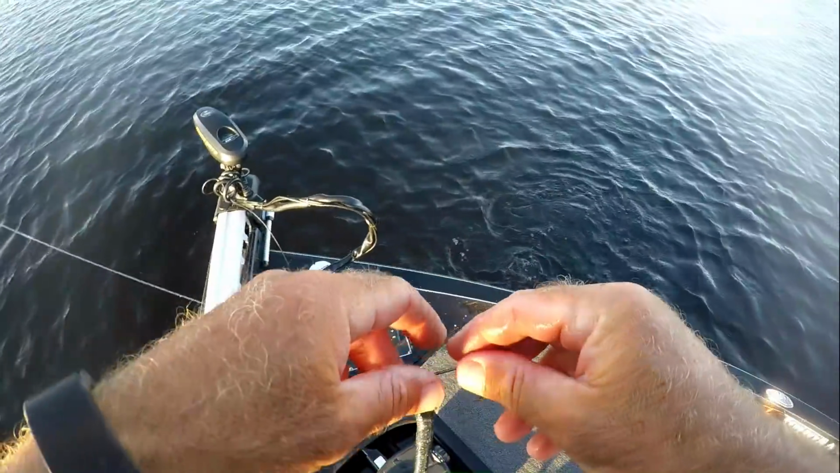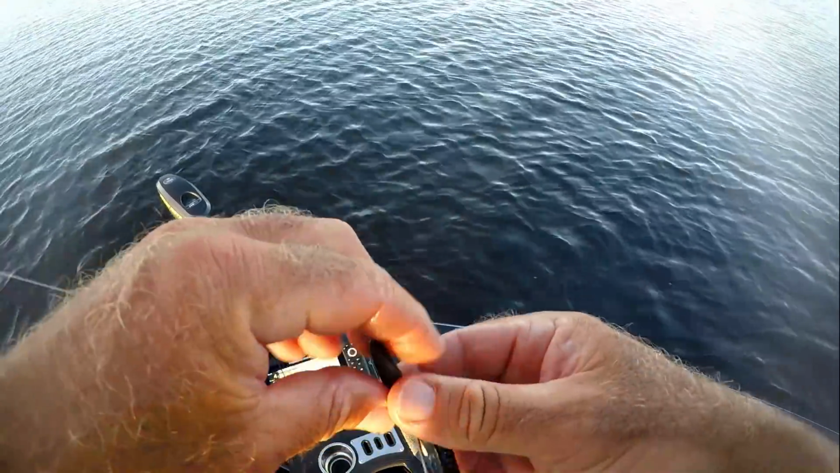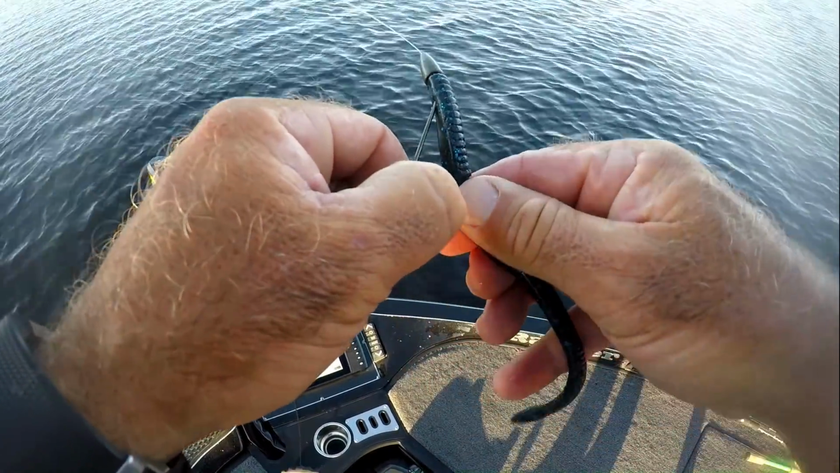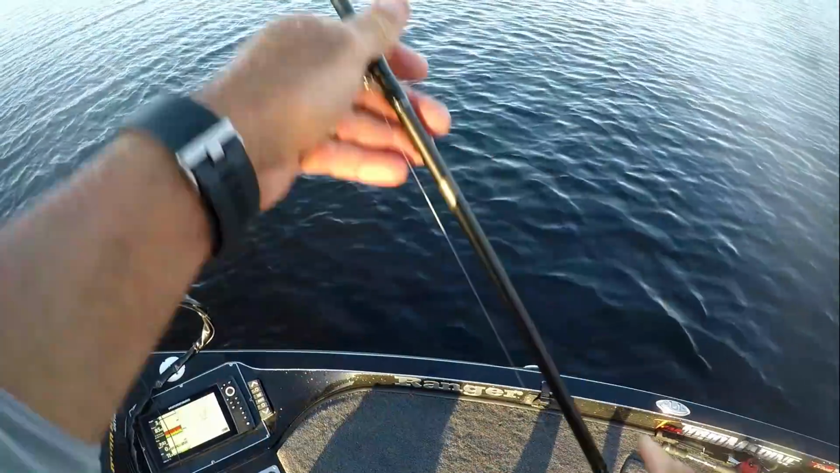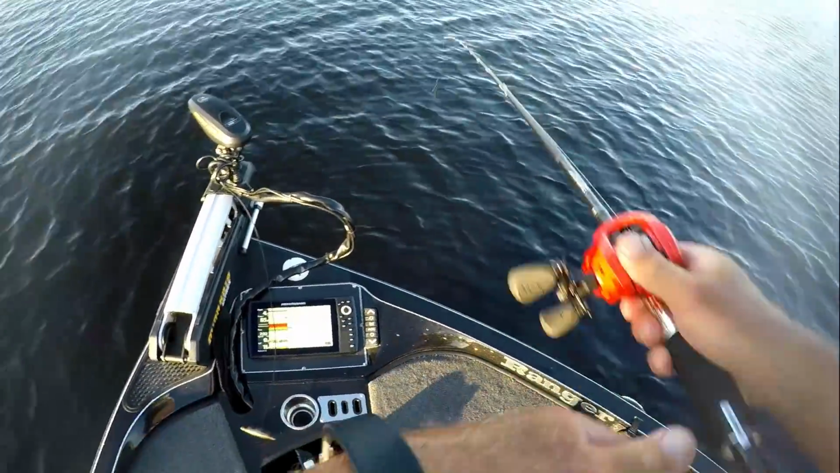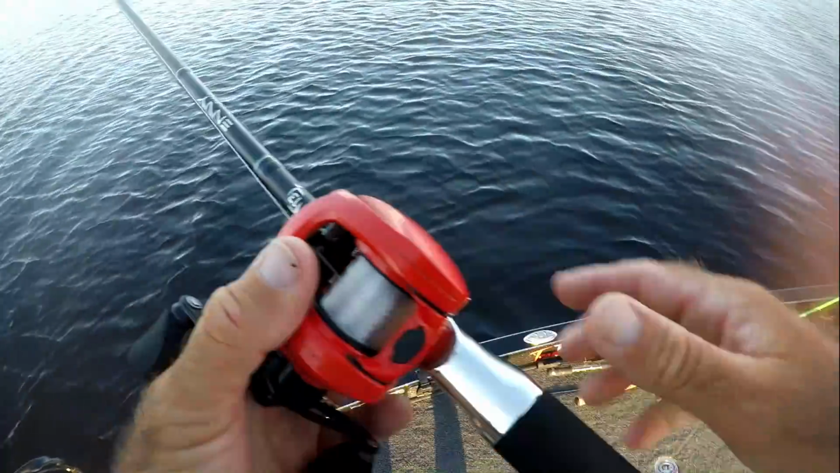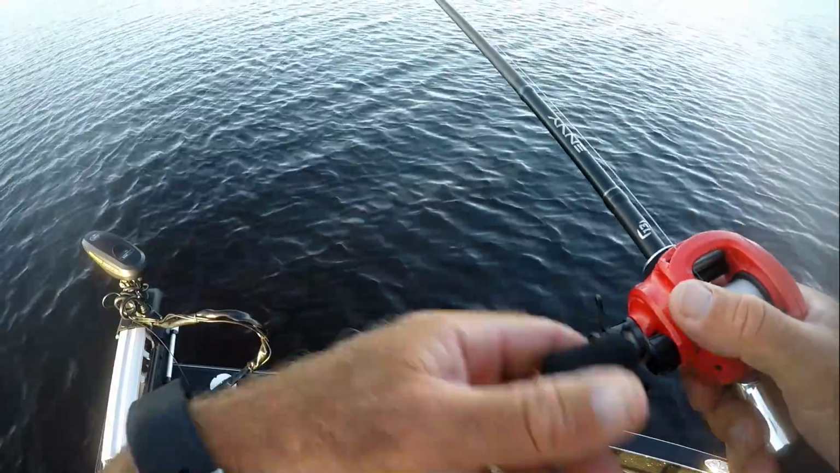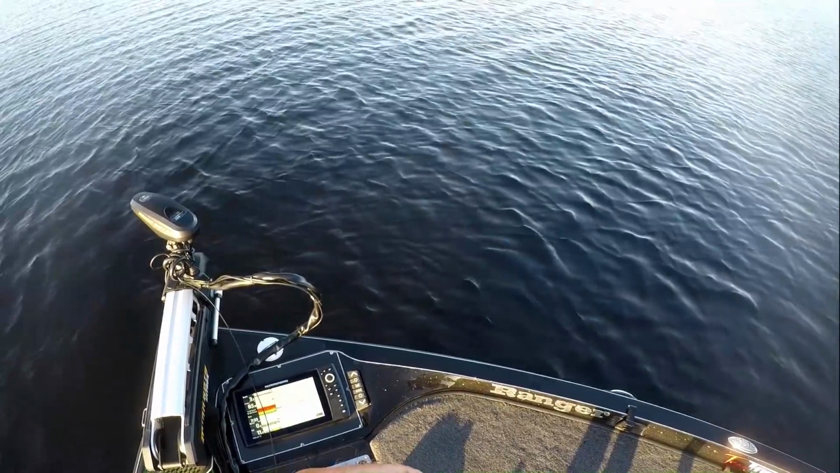So we only have 85-degree water temperatures, which to a lot of people that might watch this video is warm, but by Florida standards, 85 for the first week in August is really cool. I've seen 97, 98-degree water temperatures on this lake in August. And it gets really tough when it's like that. But for Florida, for being August, these fish are more active than they generally are.